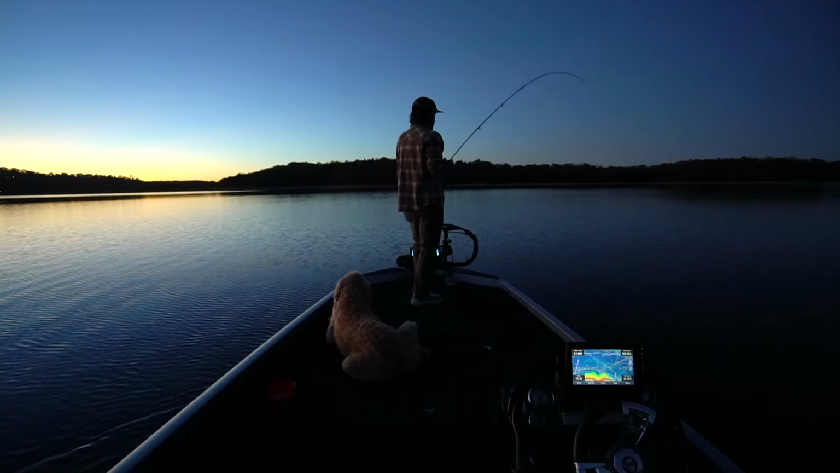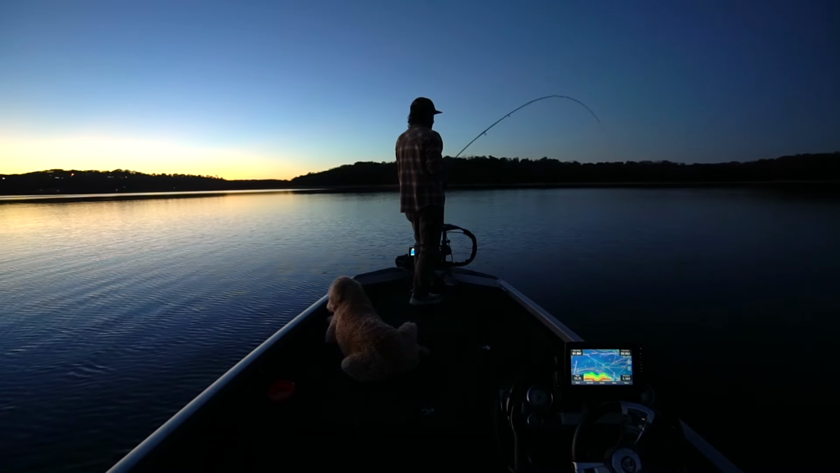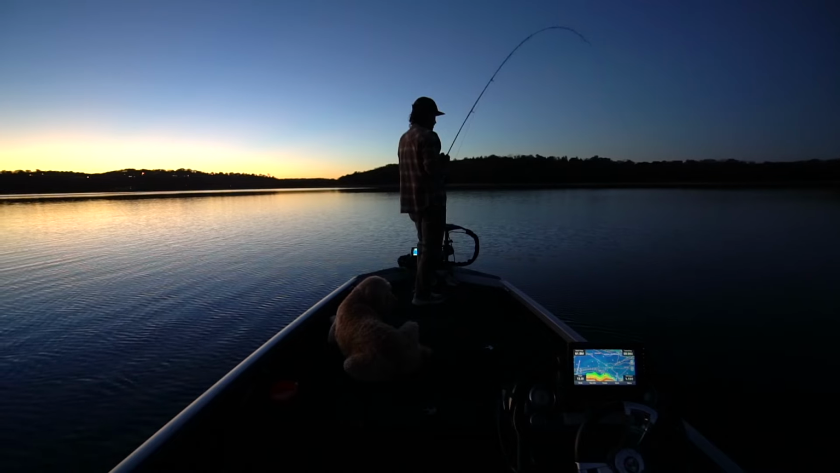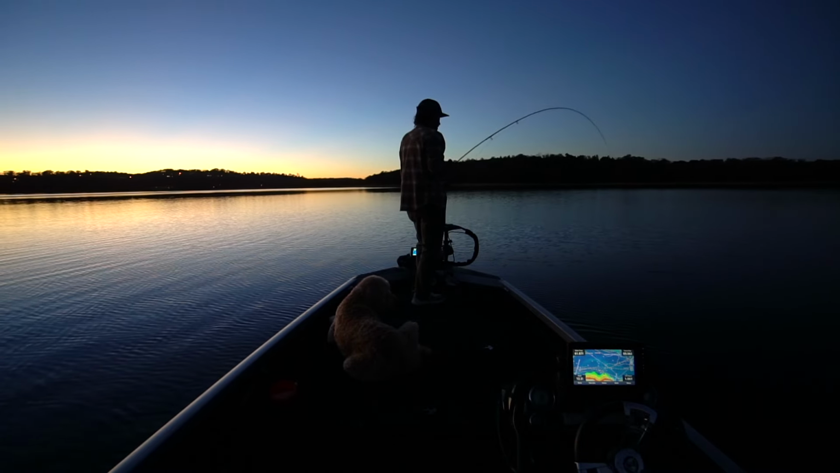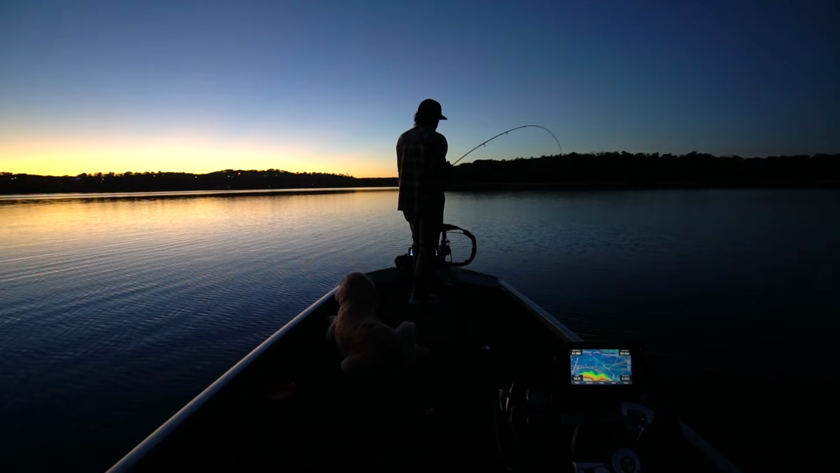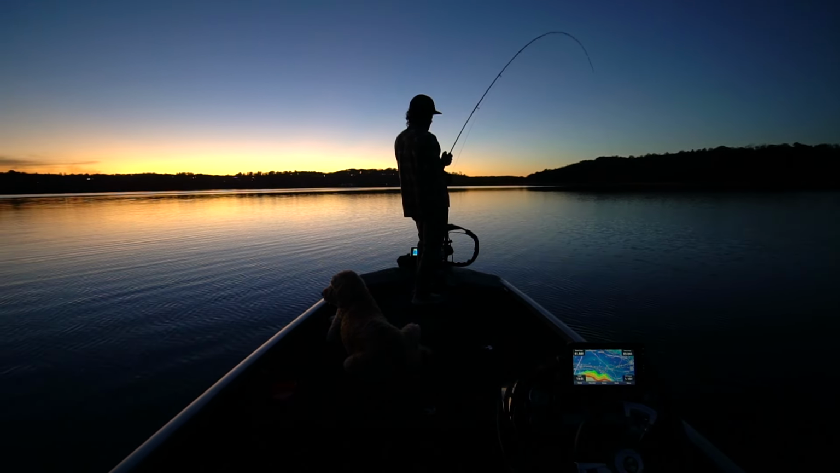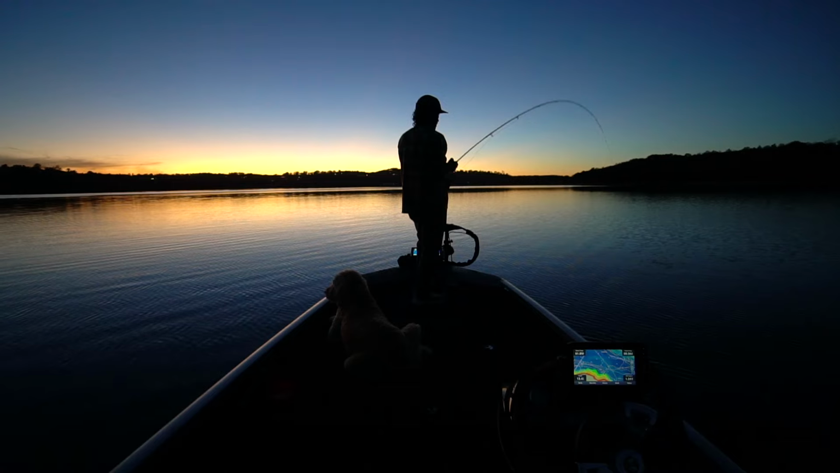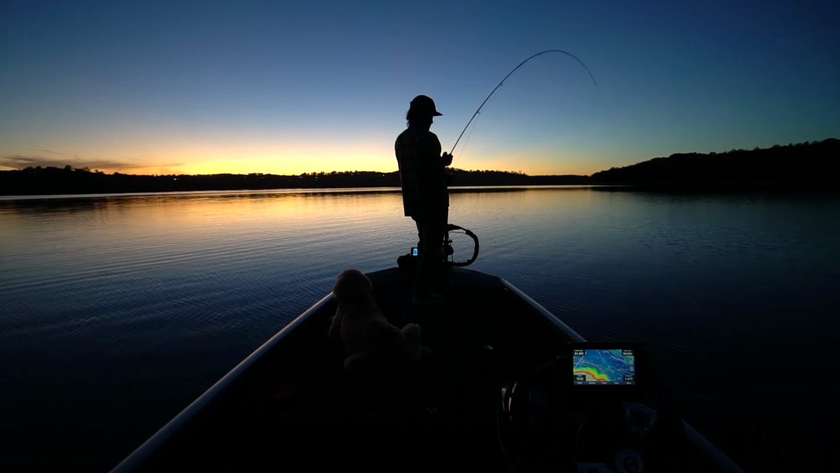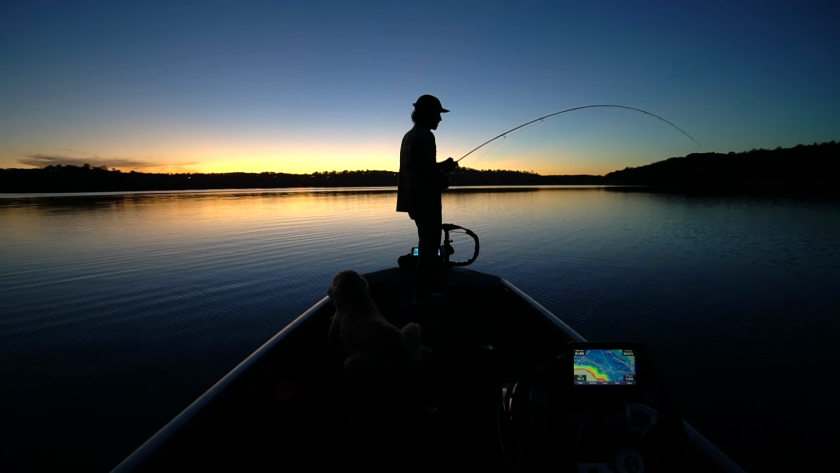And extra cool that she just ate it right next to the boat. And like right at the surface, basically. So high that when she ate it, you literally saw the wake from her. This could be a pretty freaking big one.